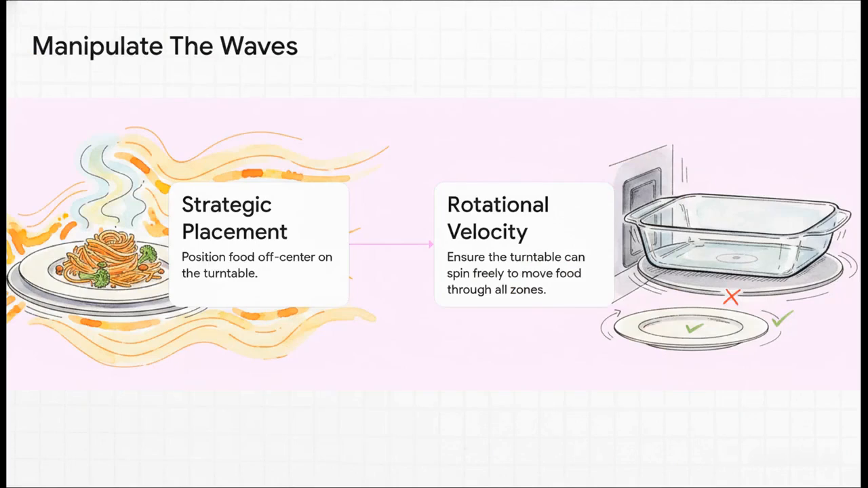Just 2 simple steps. First up, strategic placement. You've got to stop putting your food smack dab in the center of the plate. From now on, place it off-center, more toward the edge of the turntable. Why? Because that forces it to travel through all of those hot spots and dead zones as it spins. And second, make sure that turntable can actually spin freely. If your plate is too big and it gets stuck, it's not doing its job. That smooth rotation is absolutely key to moving your food through that entire thermal landscape.